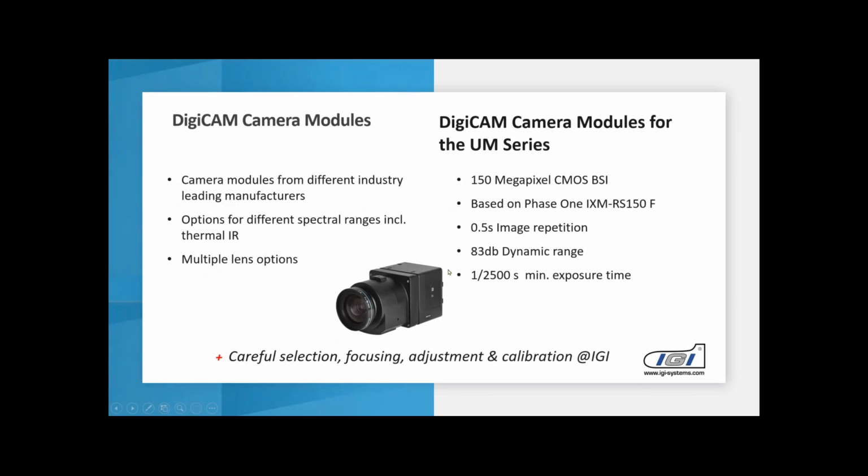In the next slide, you see that we are integrating different kinds of camera modules at IGI. We integrate sensors from different manufacturers, like Hasselblad, FLIR, and Phase One. This enables us to provide sensors for different spectral ranges, and also with a very wide range of lens options, ranging from a few millimeter focal lengths up to 300 millimeter lenses.